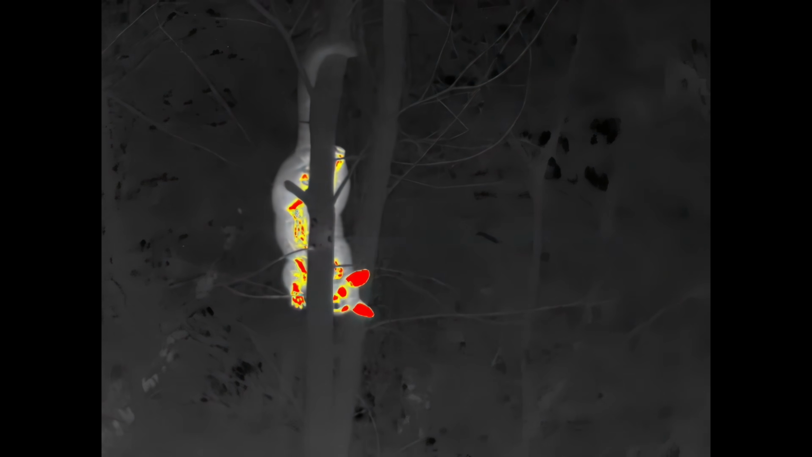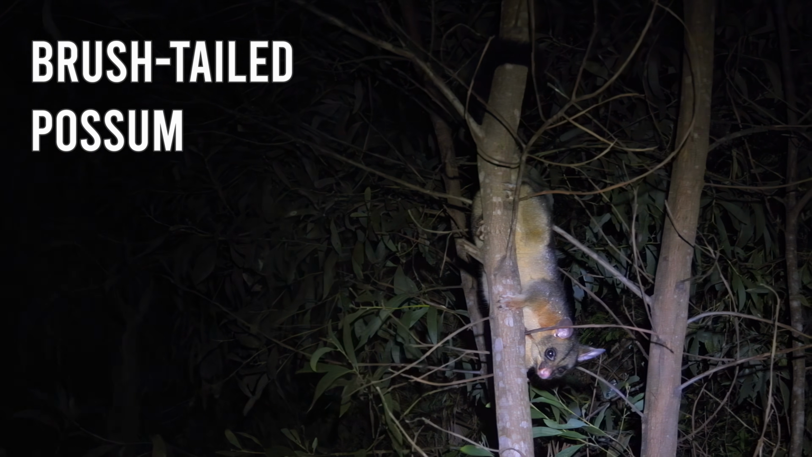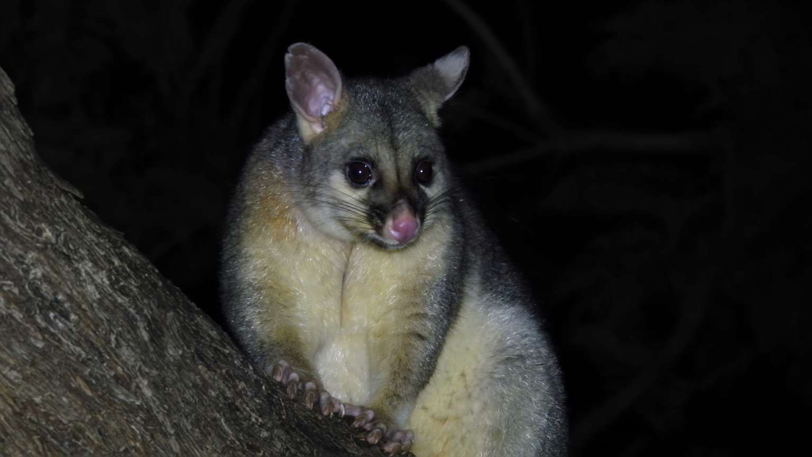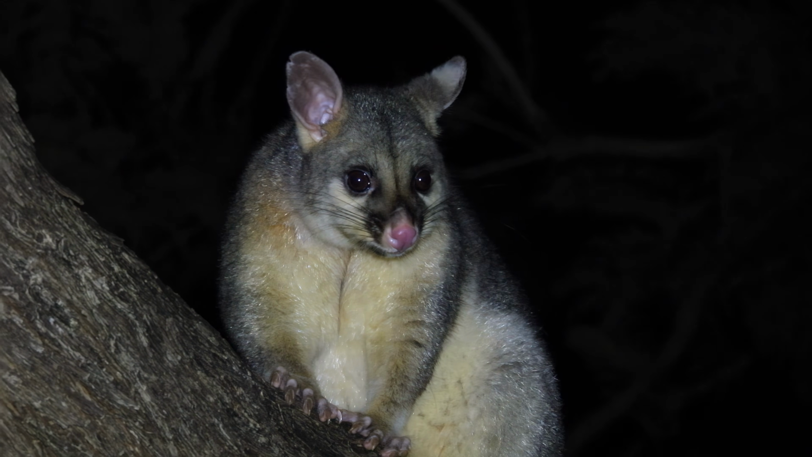These aren't birds, but they're very cute. It's two brush-tailed possums. They're really common here in Brisbane. They love to climb trees, eat leaves, fruits, nectar, insects, and a lot of other things. Let's move on.